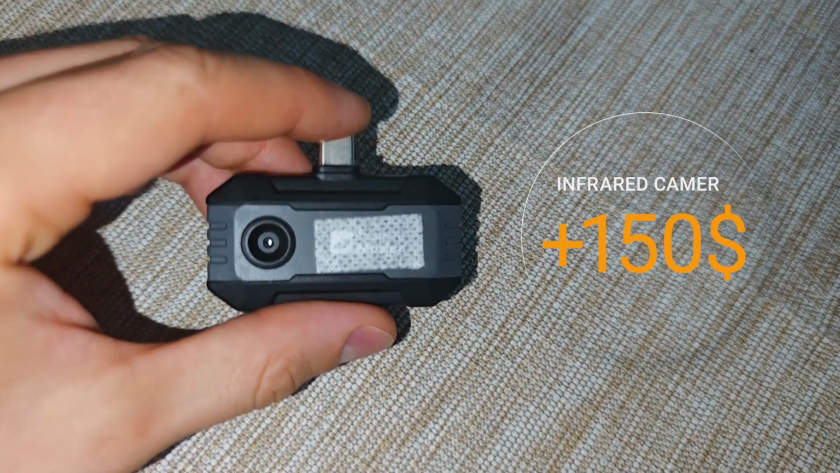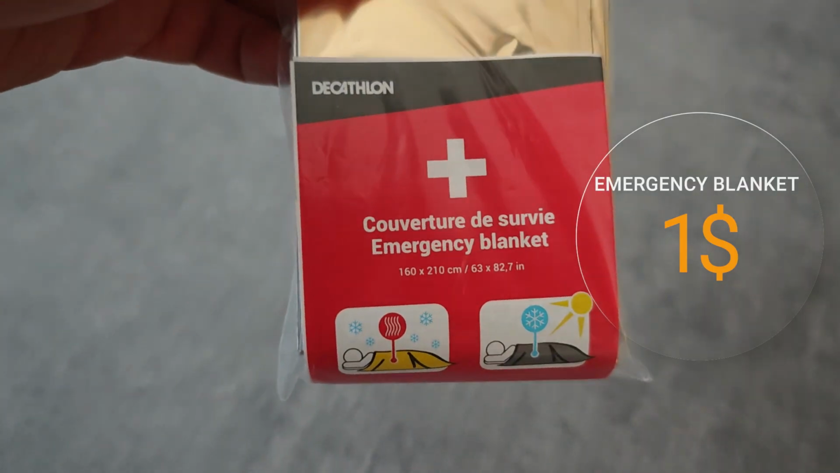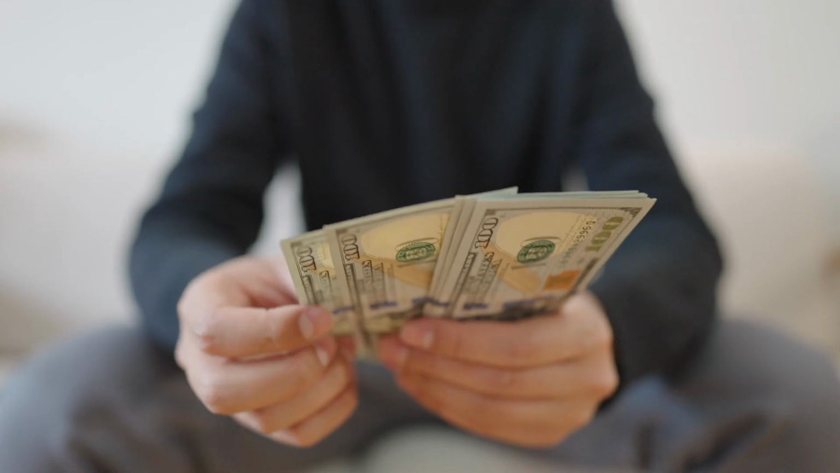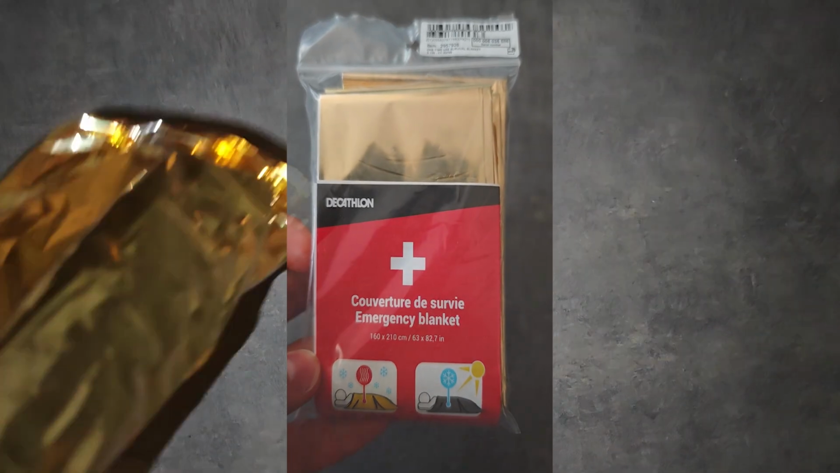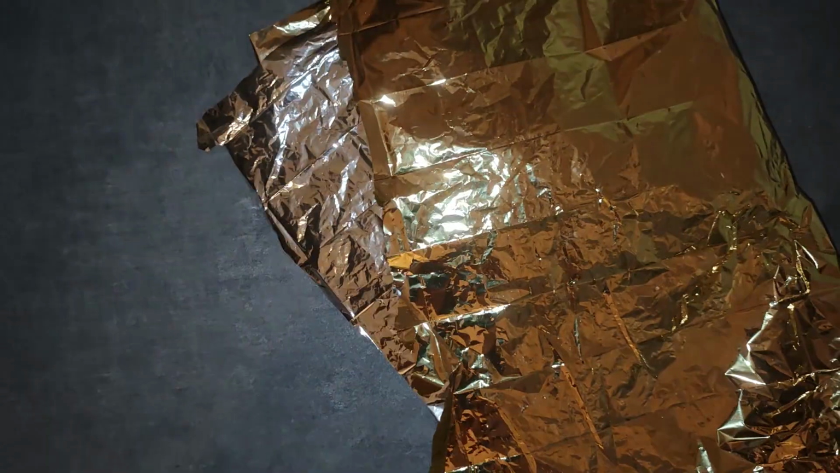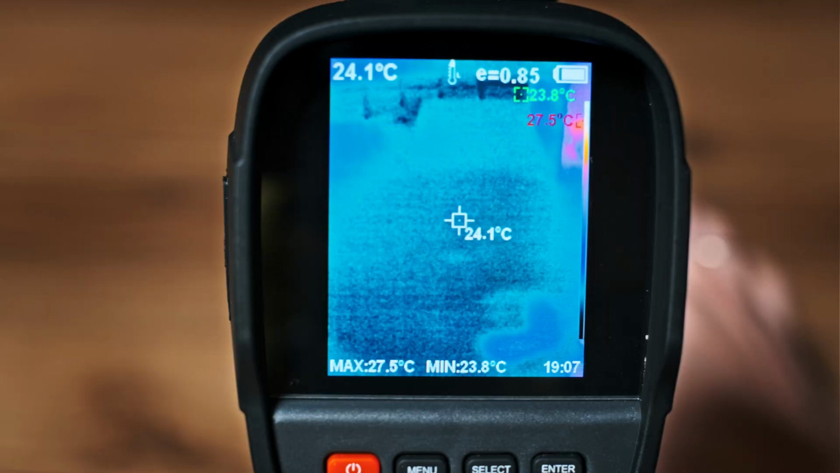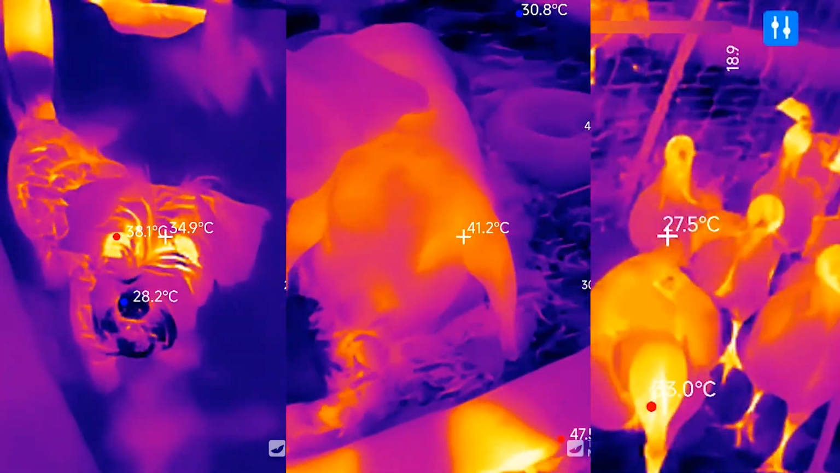I spent about $150 on a thermal camera to test a $1 emergency blanket trick. That sounds like responsible financial planning, doesn't it? The blanket came from my car, took only a few minutes to install, and one part of the result initially made me wonder why I'd bought the camera at all. The other part made the whole experiment worth it. And because no one buys a thermal camera merely to film 2 windows, I also pointed it at a few of my beloved animals. We'll come back to them later, so pay attention.